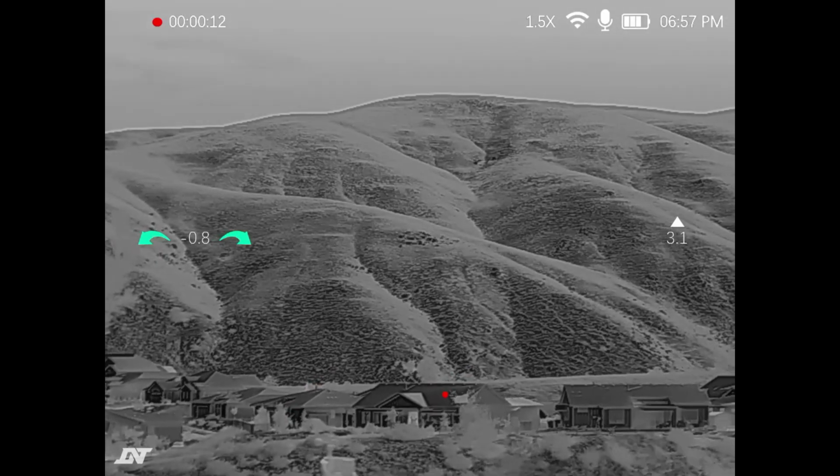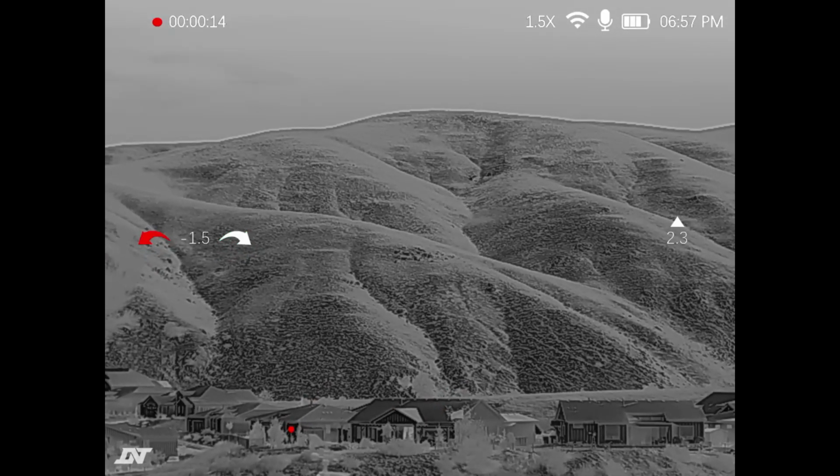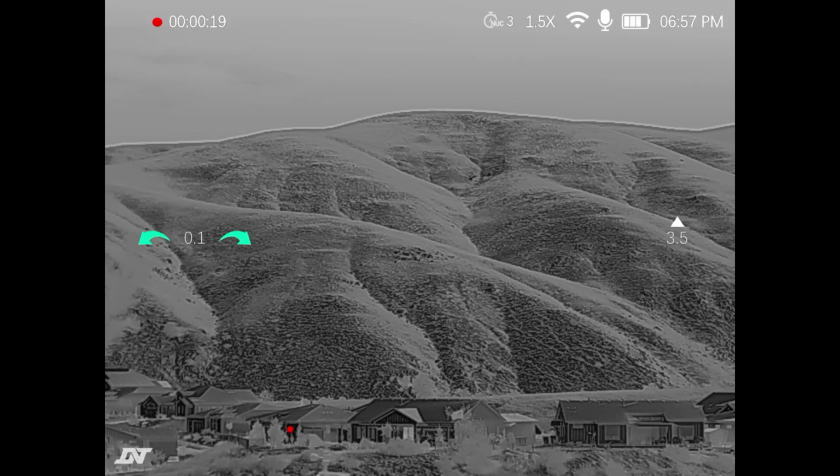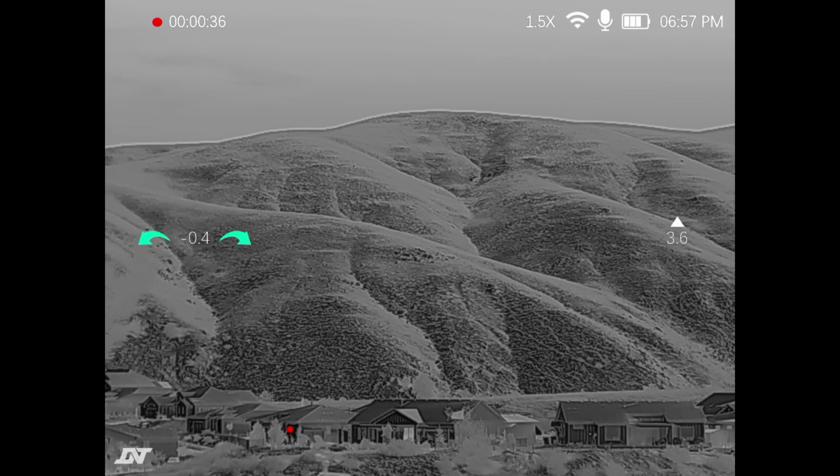This is the Hydra, their HS635, and again, I'm going to show the actual devices here on screen, and you'll see that this looks just like the Thermite without the digital day-night and the laser rangefinder. So let's move on to the last one.